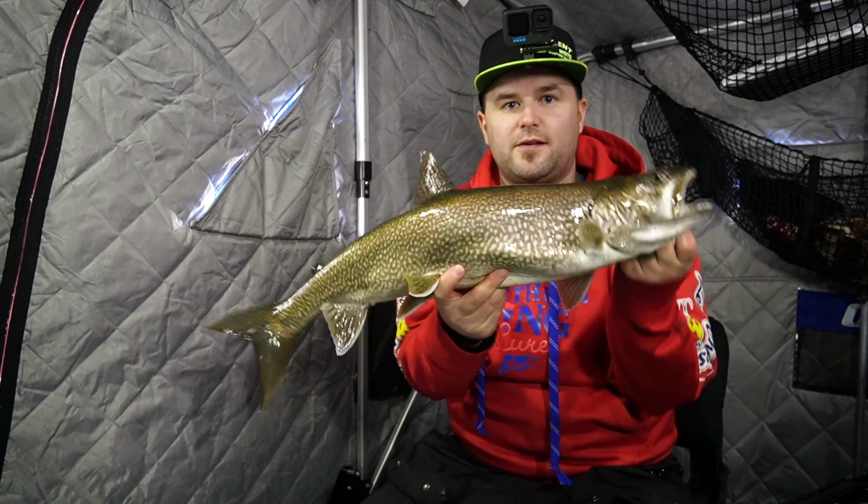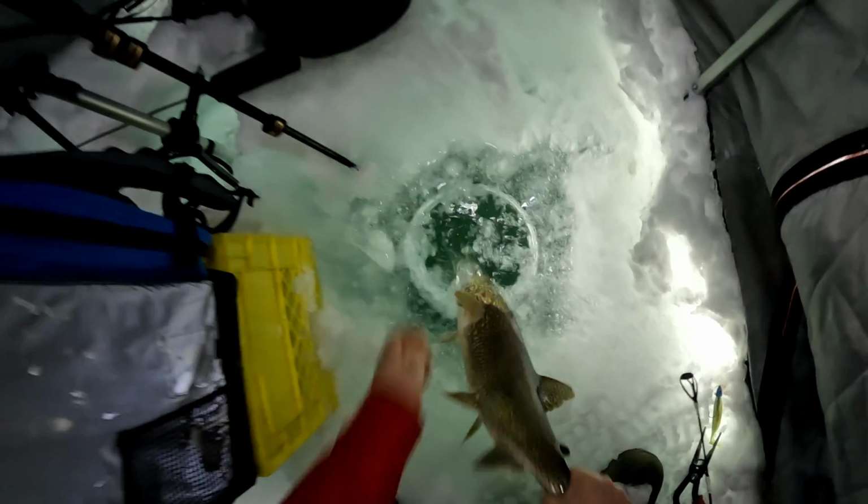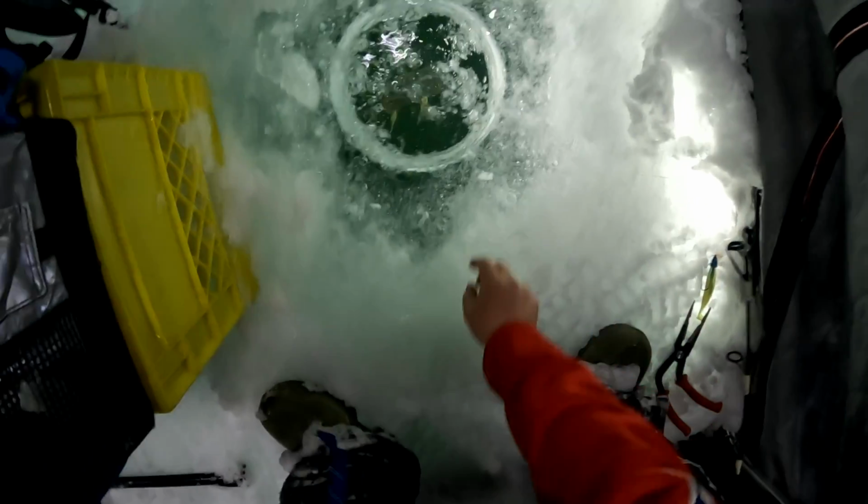Give you guys another quick look at this fish, and I'll get it right back in the water. Oh, there we go. That's fish number 5 of the day, 1 on the iFish Pro and 4 in the shack here jigging. We'll get back down there and see if we can get a couple more.